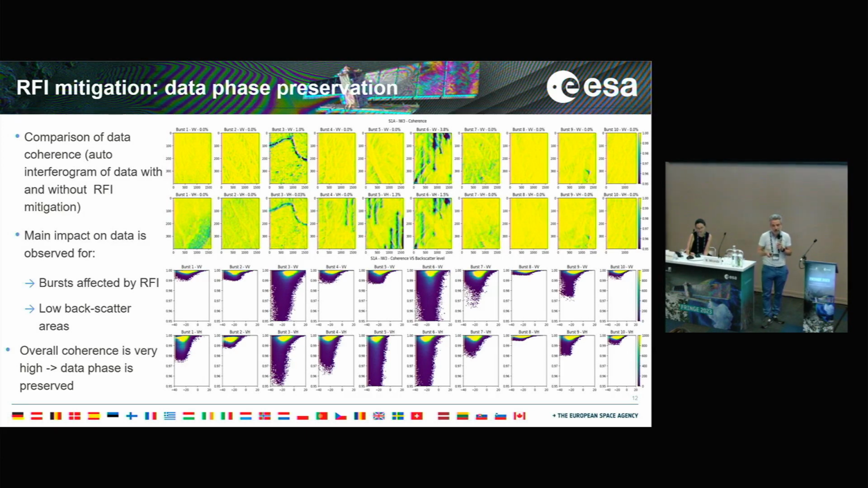And you can see that all the yellow spots where most of the dots are located are very close to interferometric coherence of 1, meaning that the interferometric coherence is almost unaffected and the data phase is preserved.